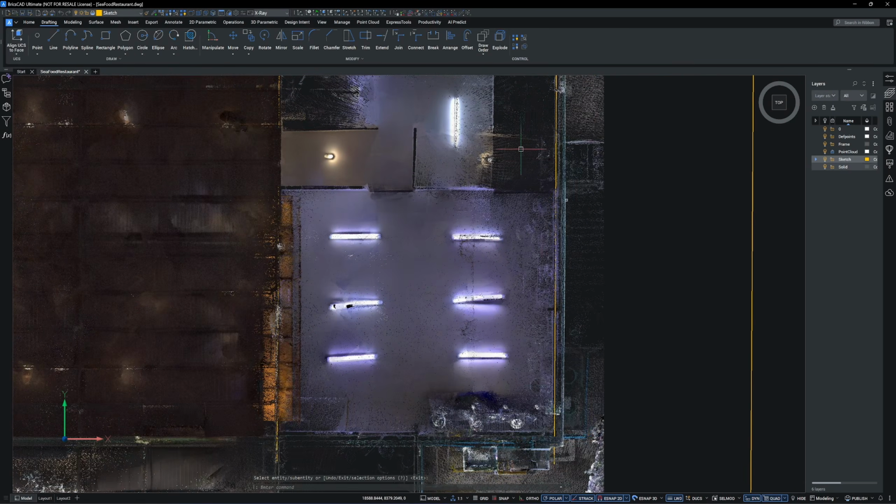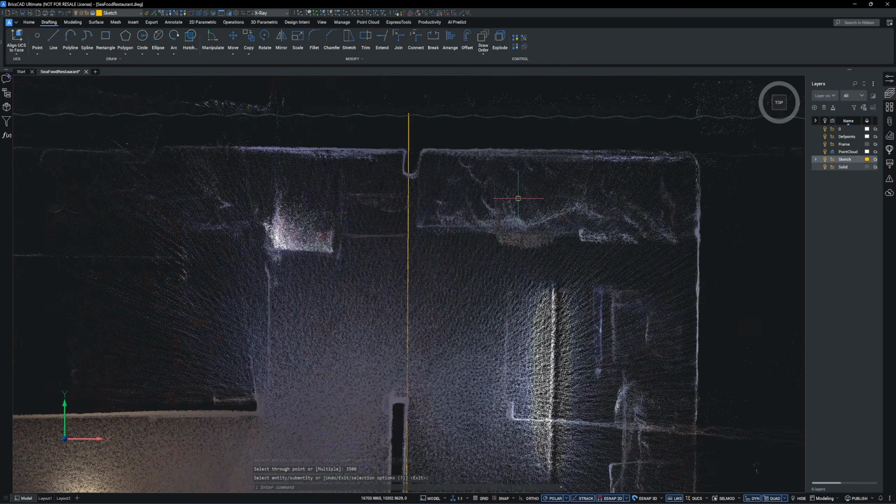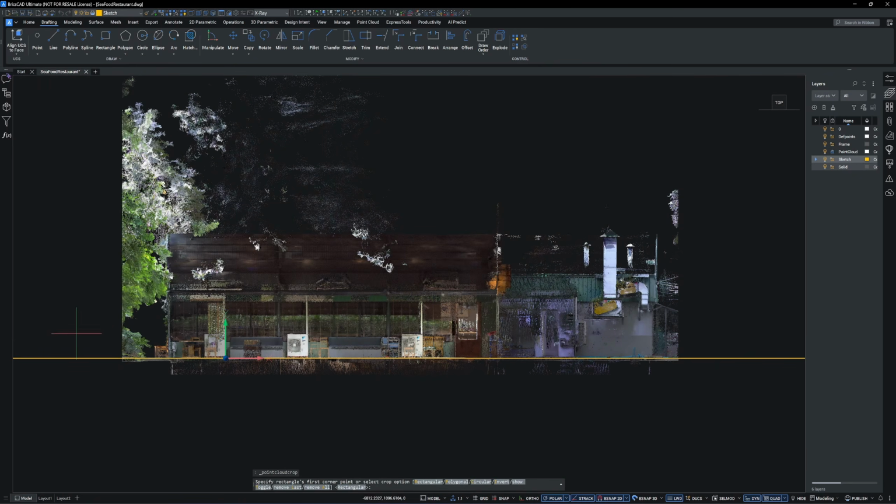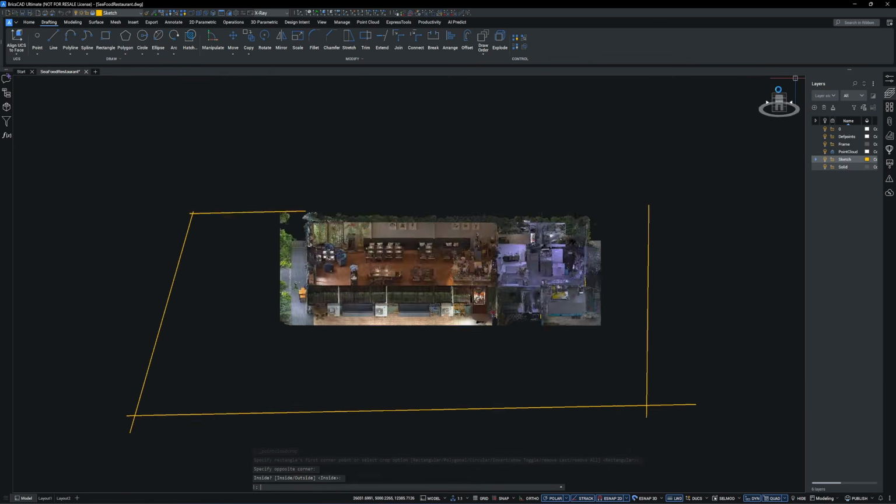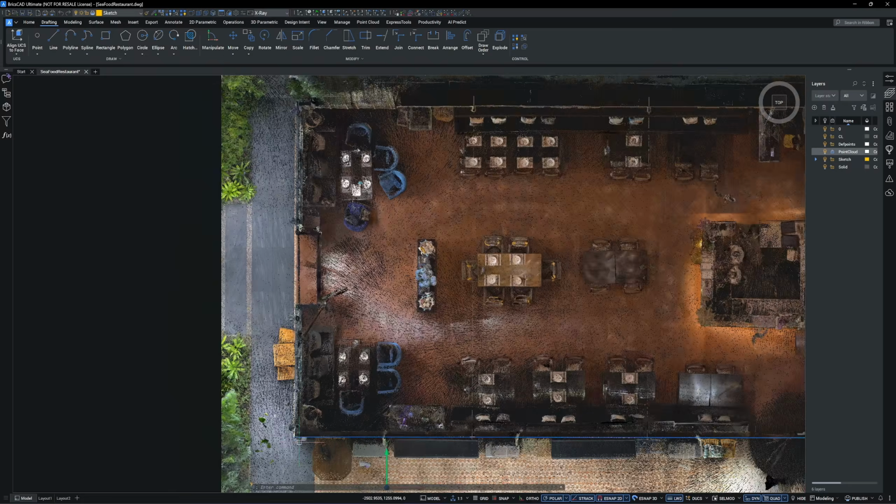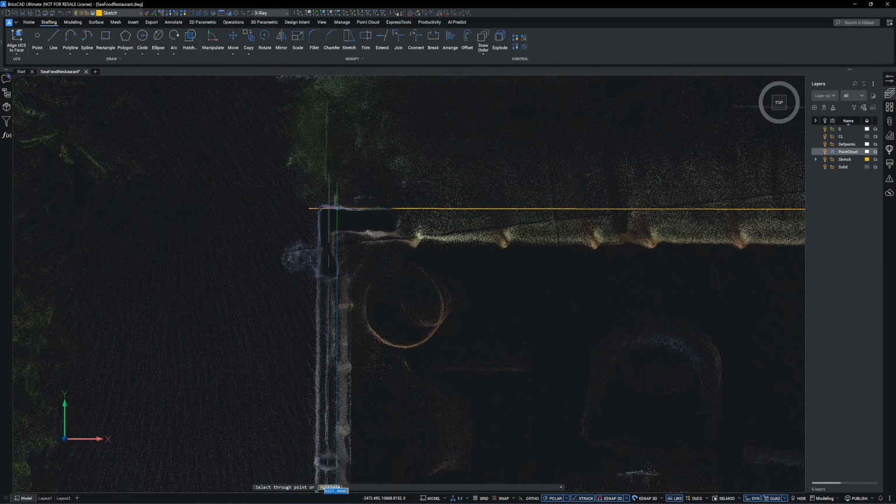When I offset the beam center line by 7 meters, it lands exactly at the beam center. So the kitchen bay width is half of 7 meters, or 3.5 meters, and it matches the scan data. Next, I trace the line along this side of the wall and offset it to determine the building's width.